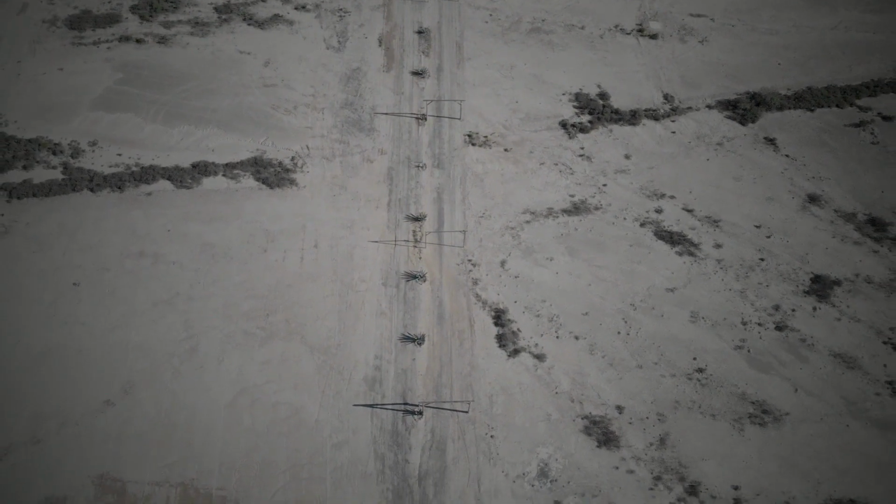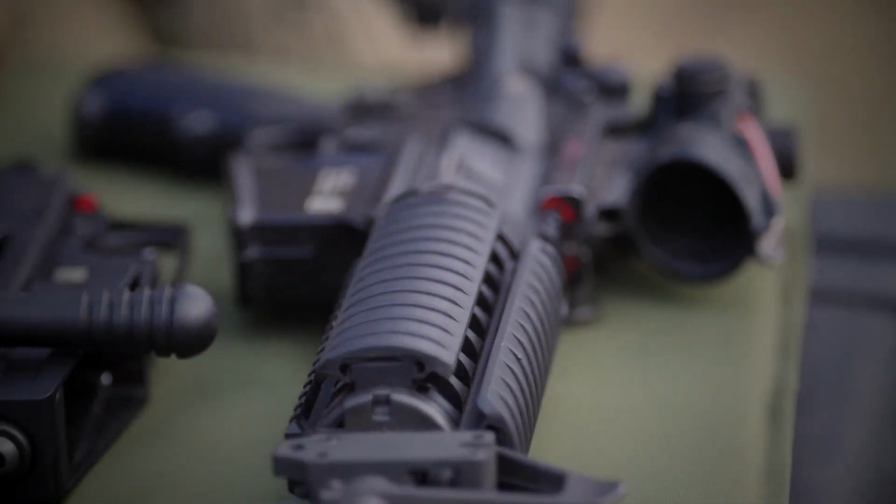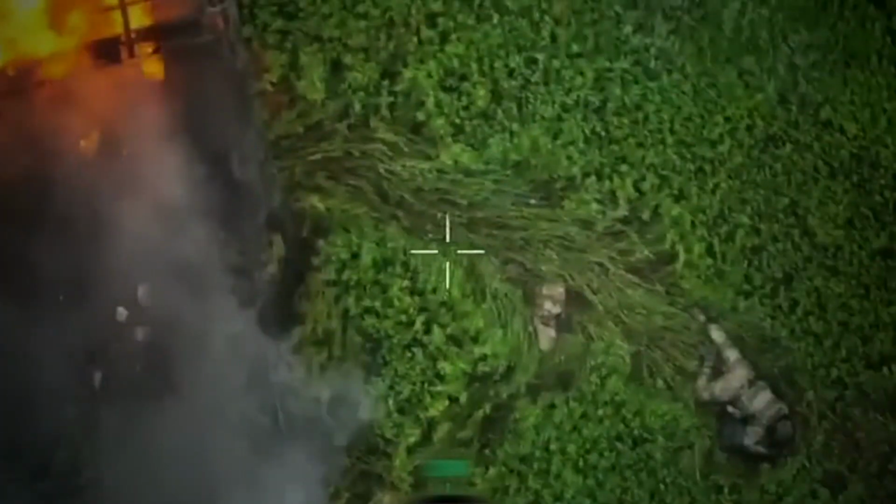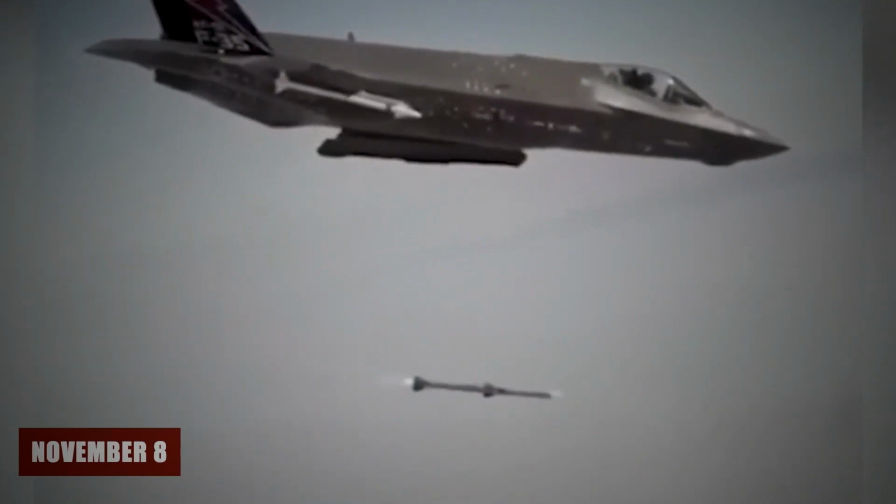The satellite sequence showed a Pantsir-S2 combat element, 2 tracked vehicle platforms with characteristic radar and launcher profiles, arriving at the Hlushkivka position on November 8. That position placed the system's engagement envelope directly over the flight path, logged for the Su-34 pair.